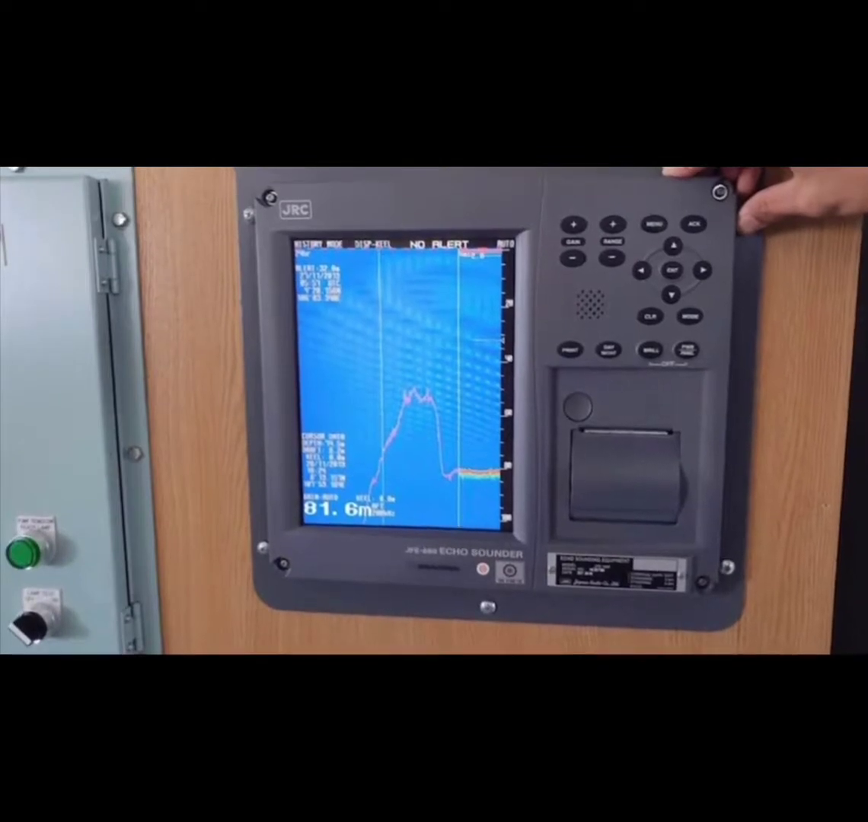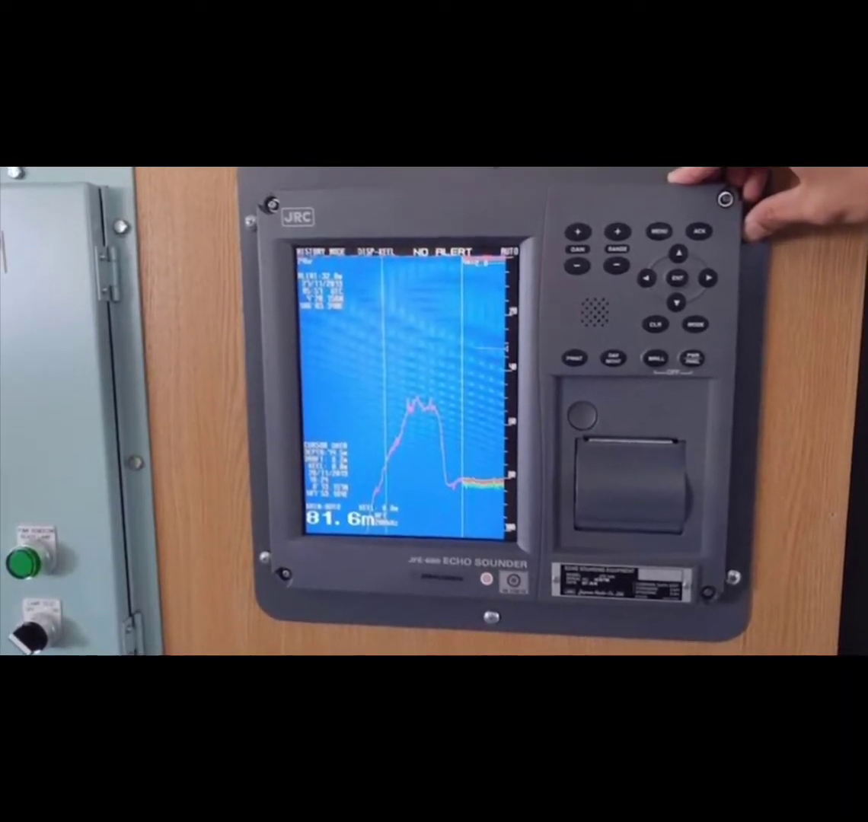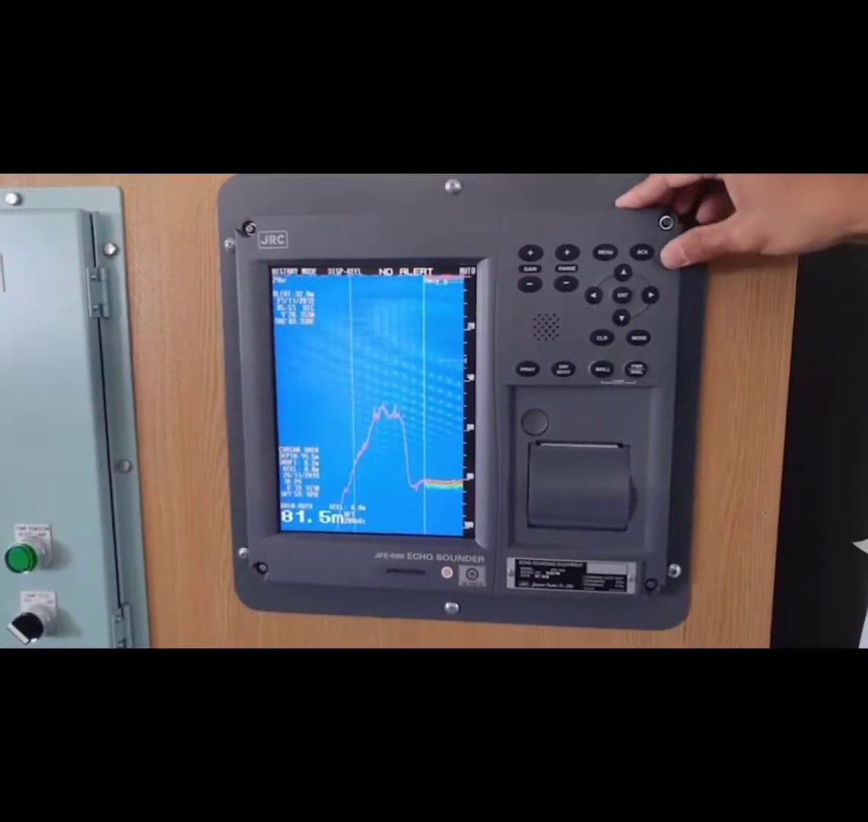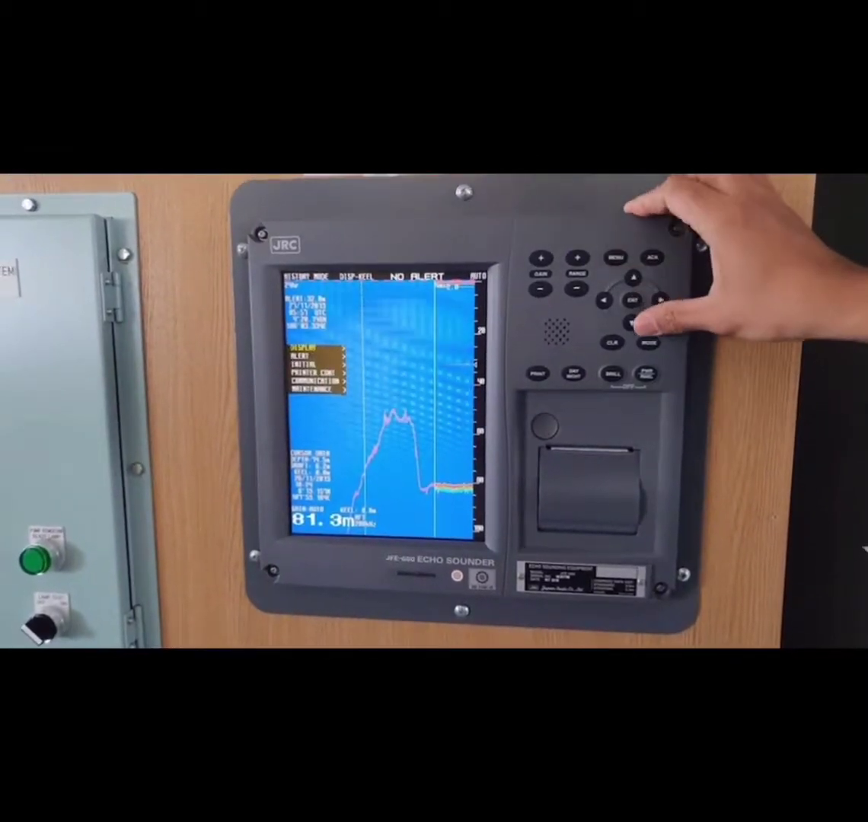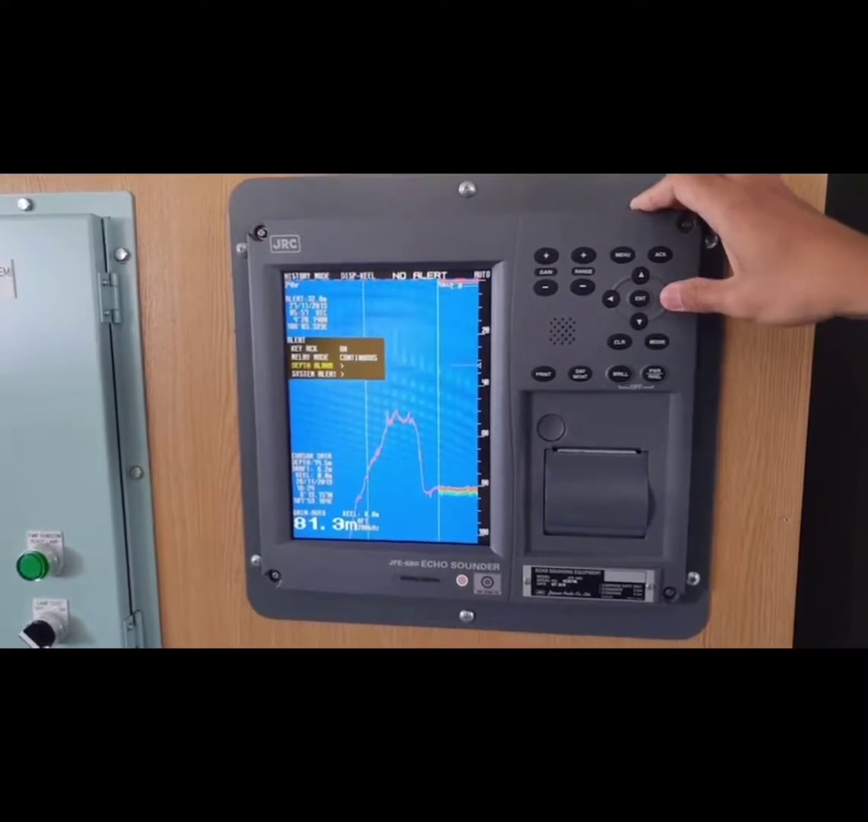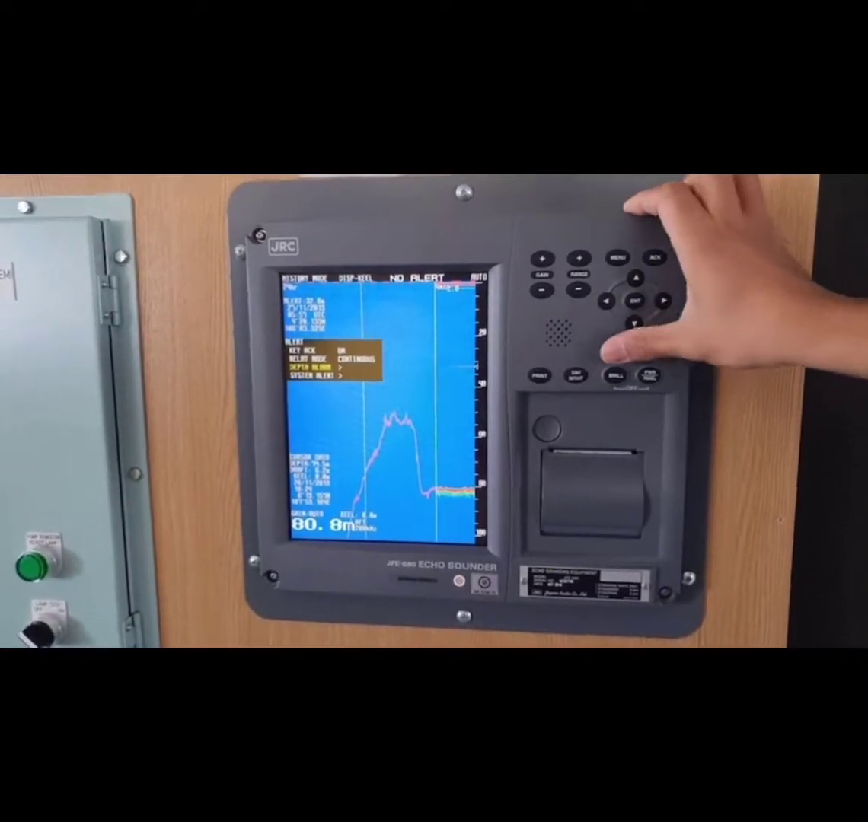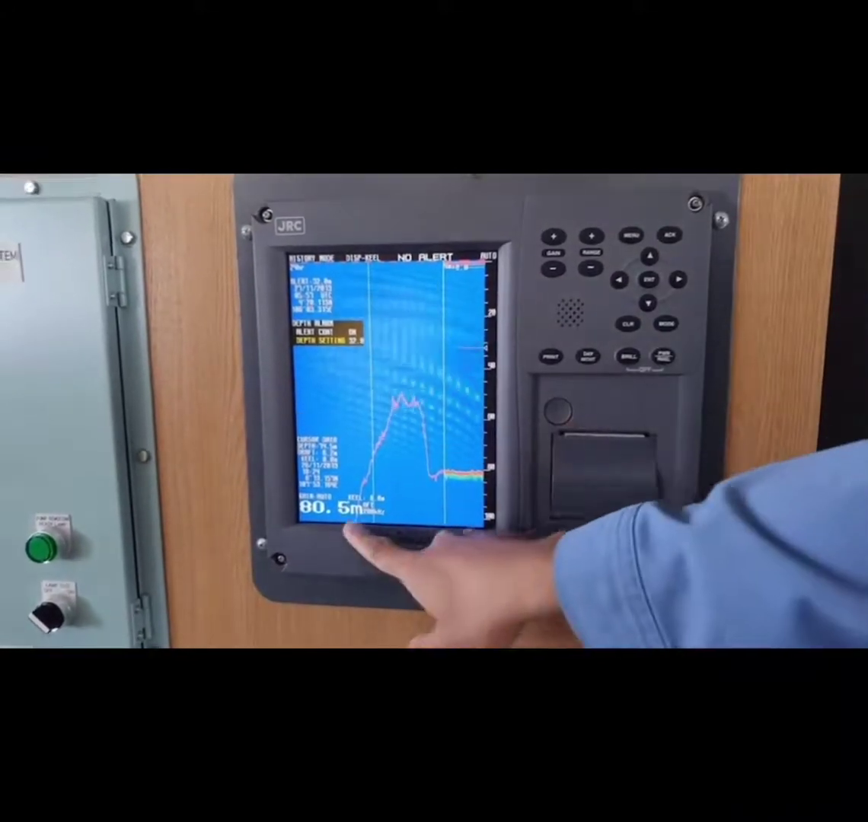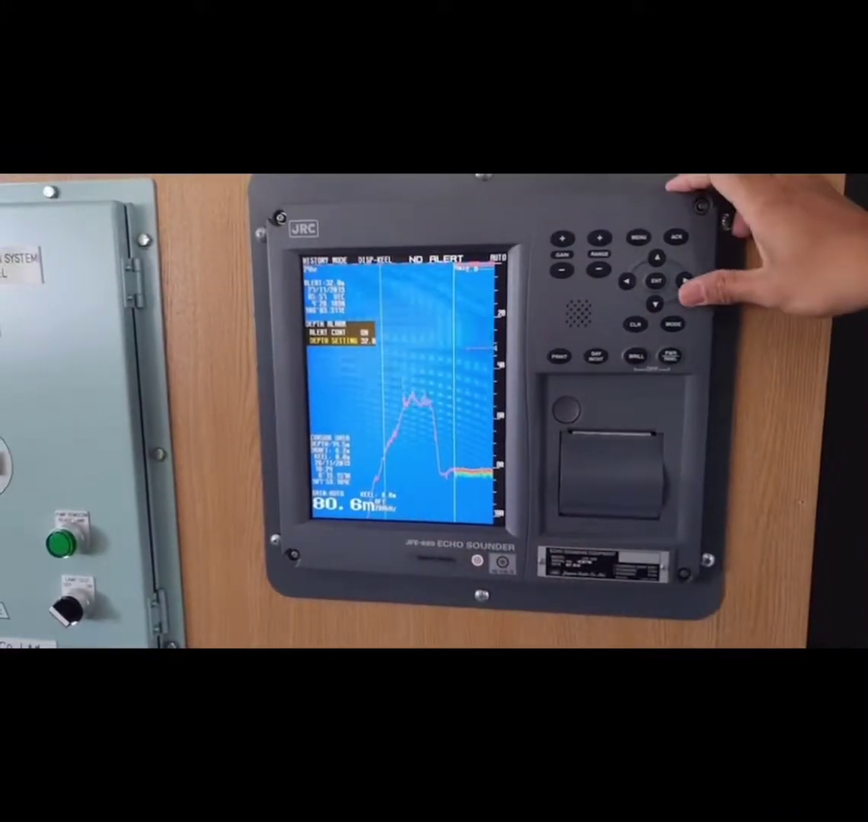This is Cadet Paul Haboc, and I will be presenting how to set the depth alarm for Echo Sounder. So first, click the menu button, select Alert, and then go to Depth Alarm. Now, it is showing that the current depth is 80.8 meters.